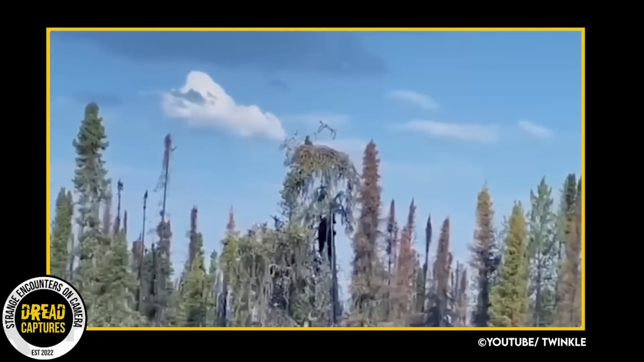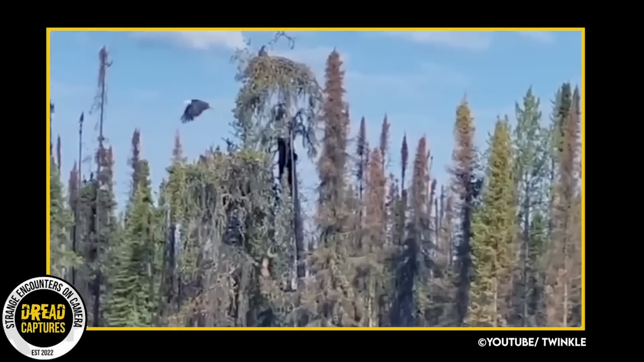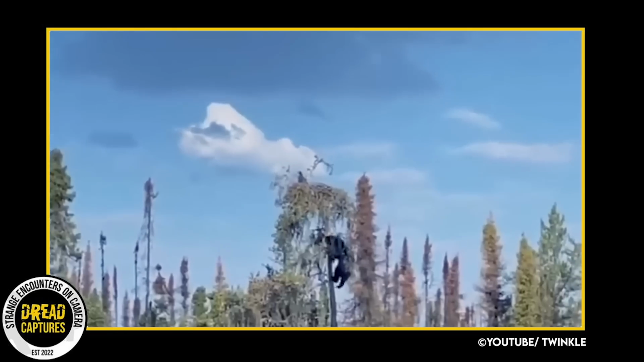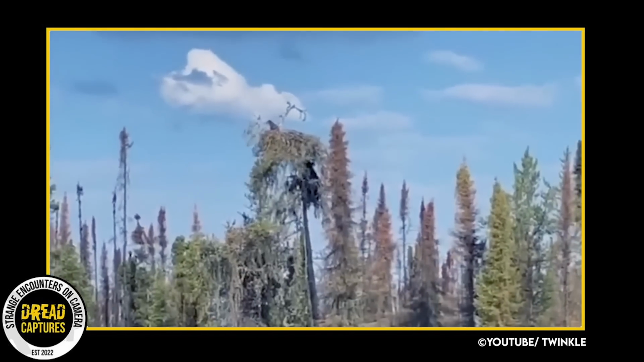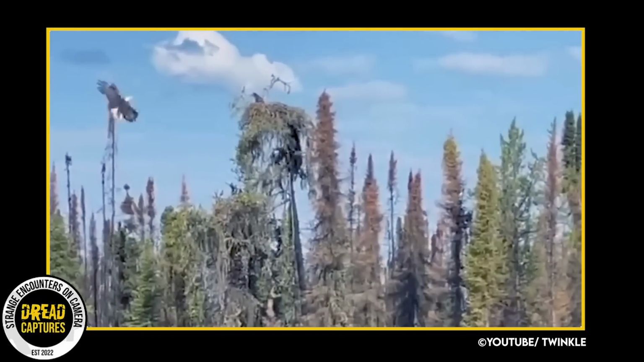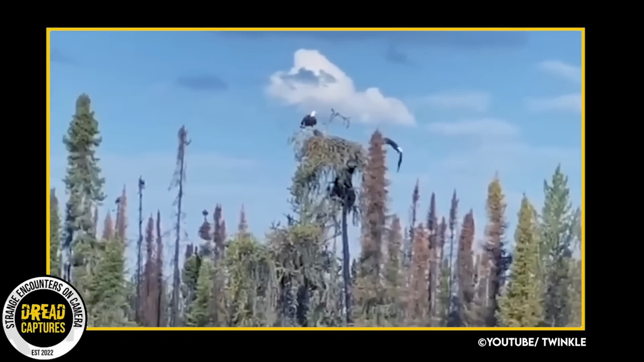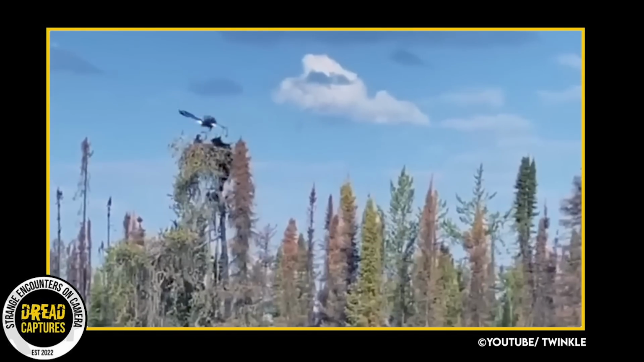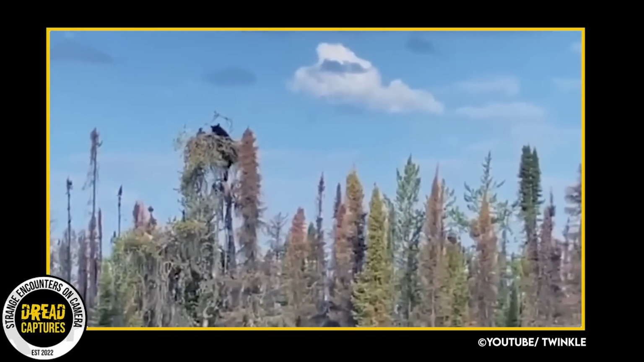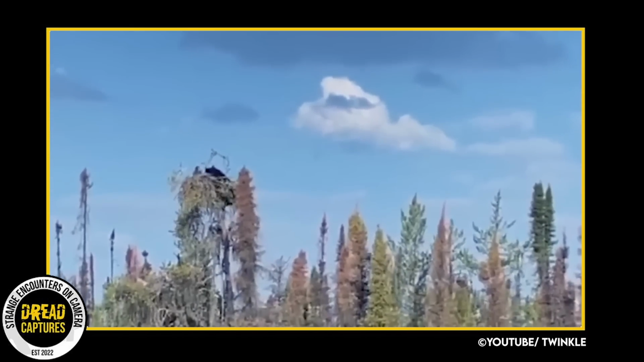Mom and Dad leave the nest and are squawking and trying multiple swooping flybys, trying to dissuade the bear from advancing any further. But unfortunately, that doesn't happen and the bear keeps going. The man says this went on for a solid 15 minutes until the bear reached the top and pulled a rather large-sized eaglet out of the tree and brings him to the ground.